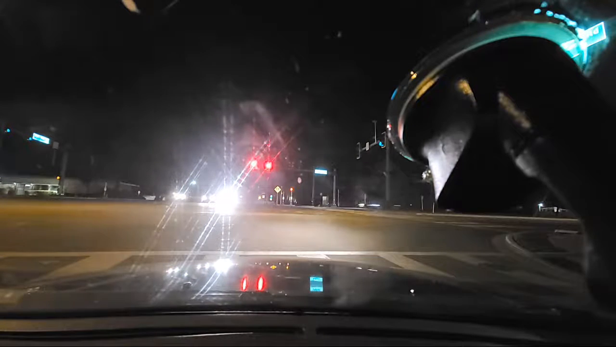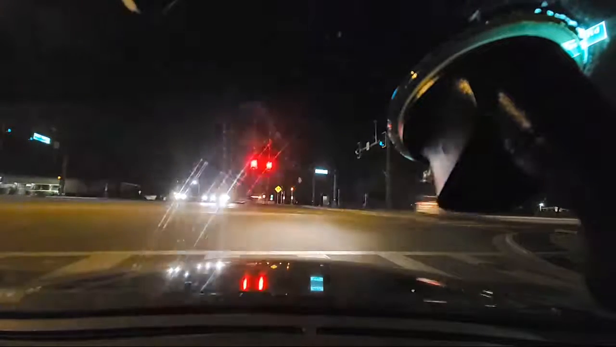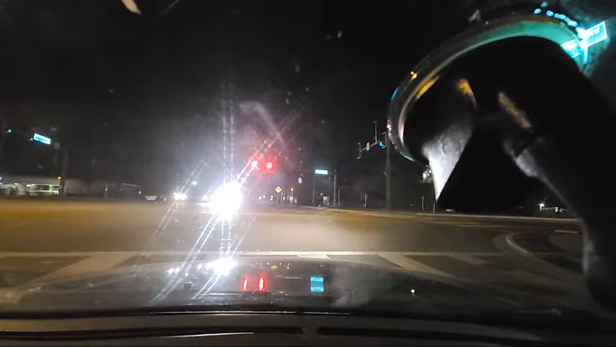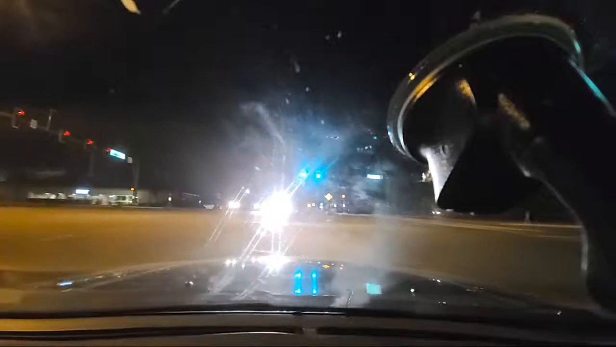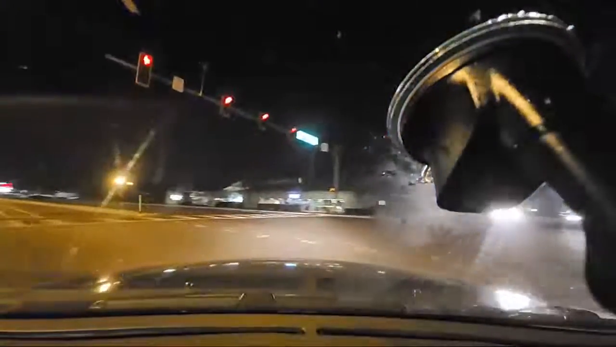It's the longest light ever. I'm in North Venice right now, about a mile from my house. The weather is about 70 degrees. All right. Off we go. One good thing about this mount is it doesn't bounce.